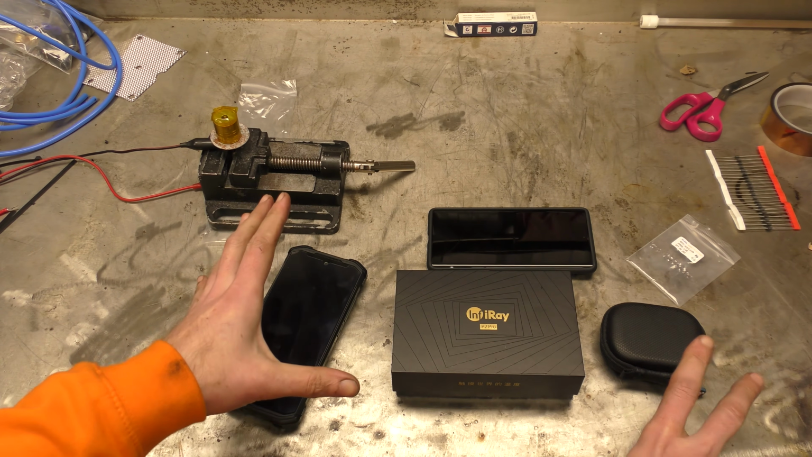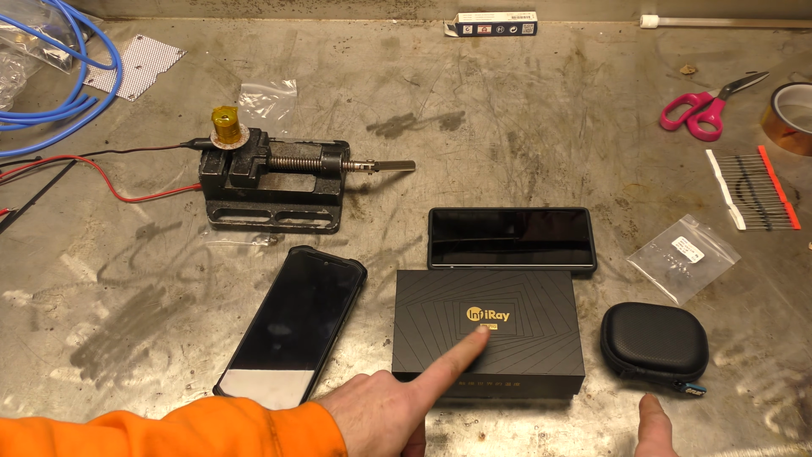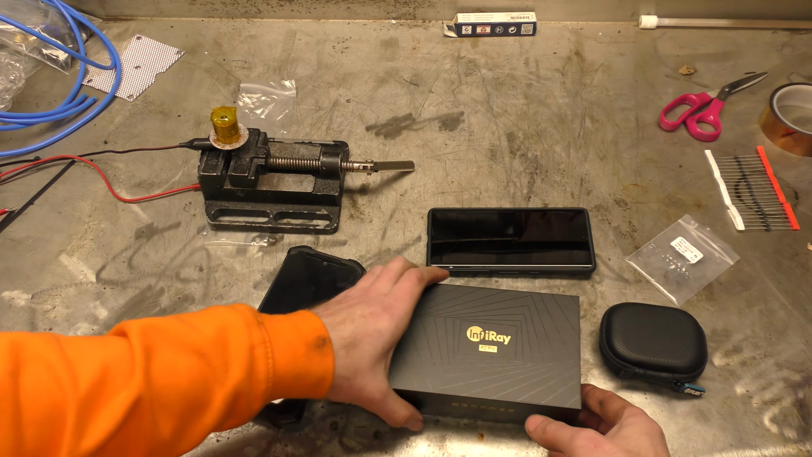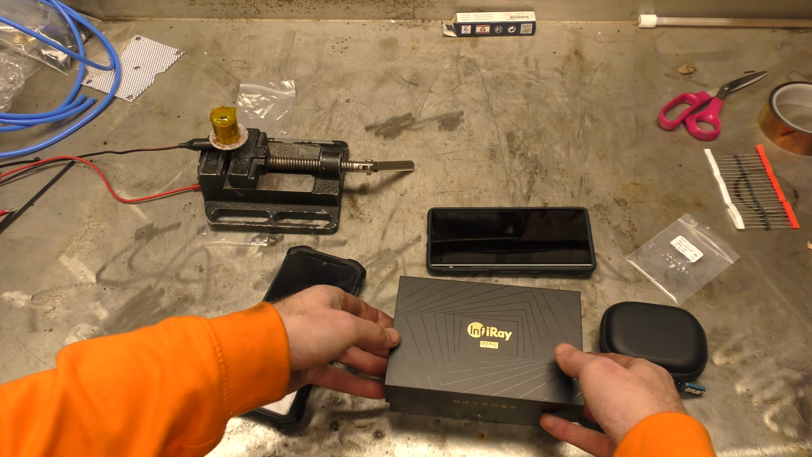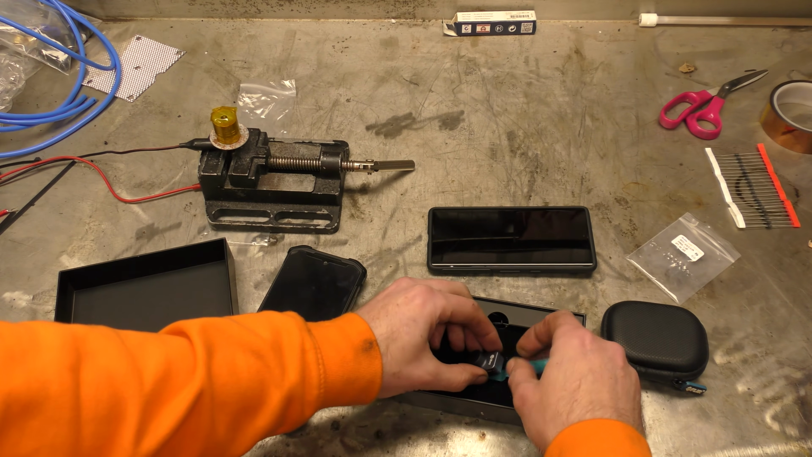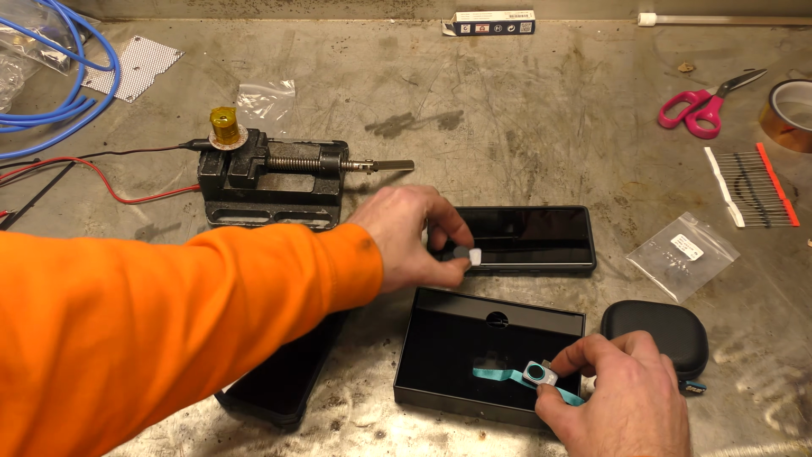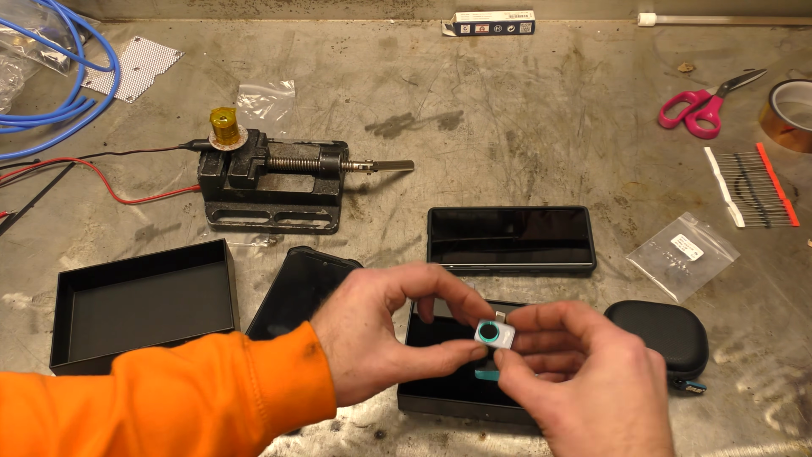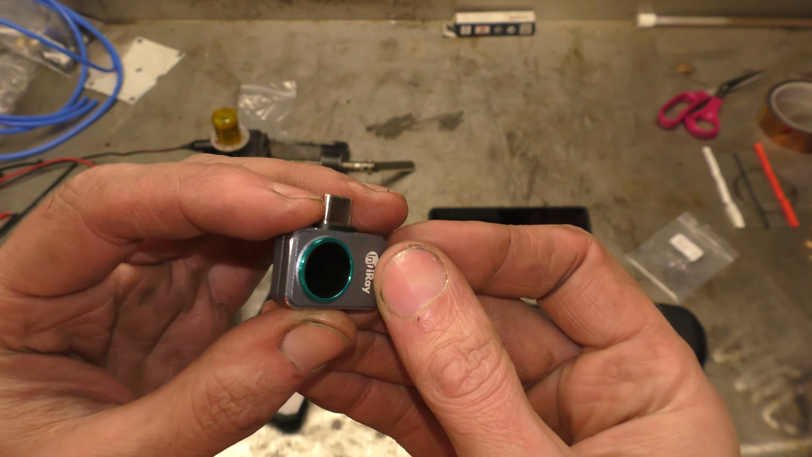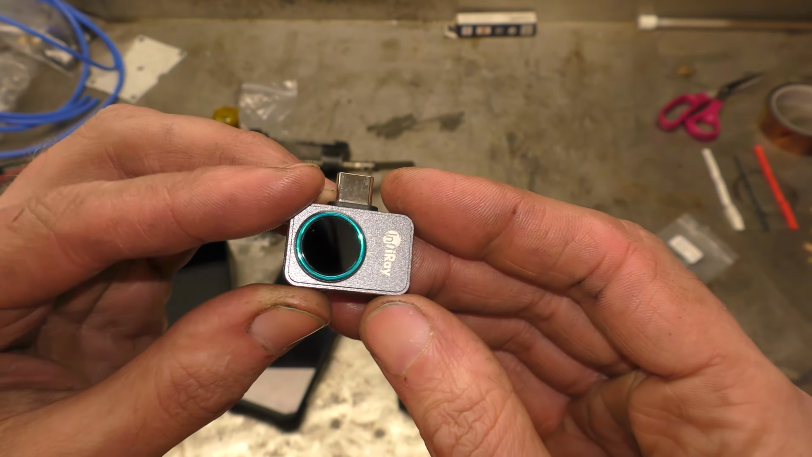So I have made enough thermal content now that Infiray got in touch and wanted to send me their P2 Pro thermal imaging camera, and it's one of the kind that goes onto the bottom of a smartphone. I'll come back to this bit in a minute. So this is their P2 Pro, and it is the smallest thermal imaging camera you can get that goes onto